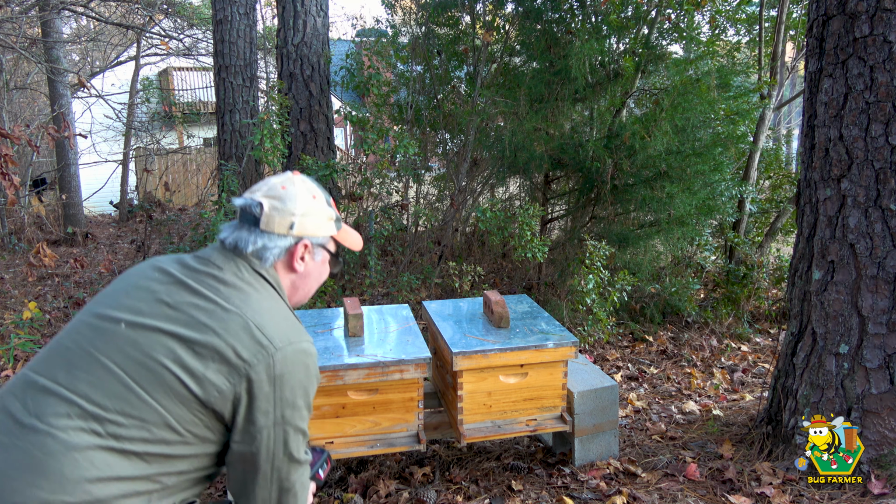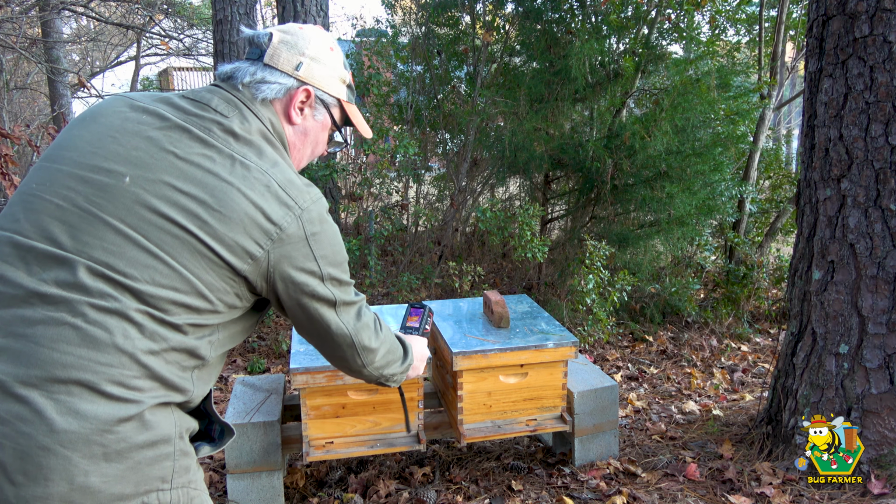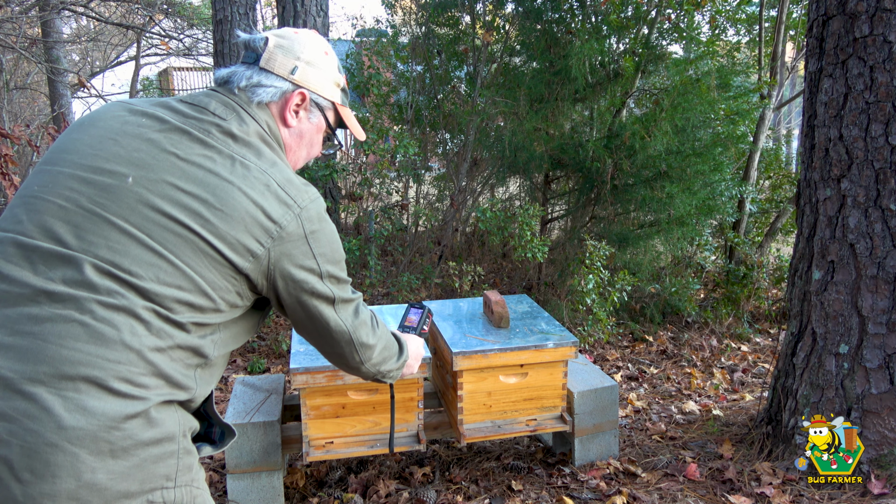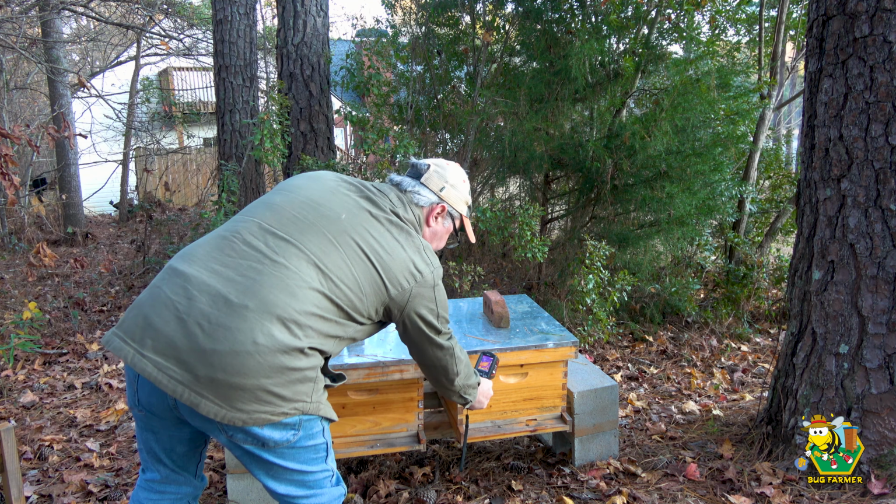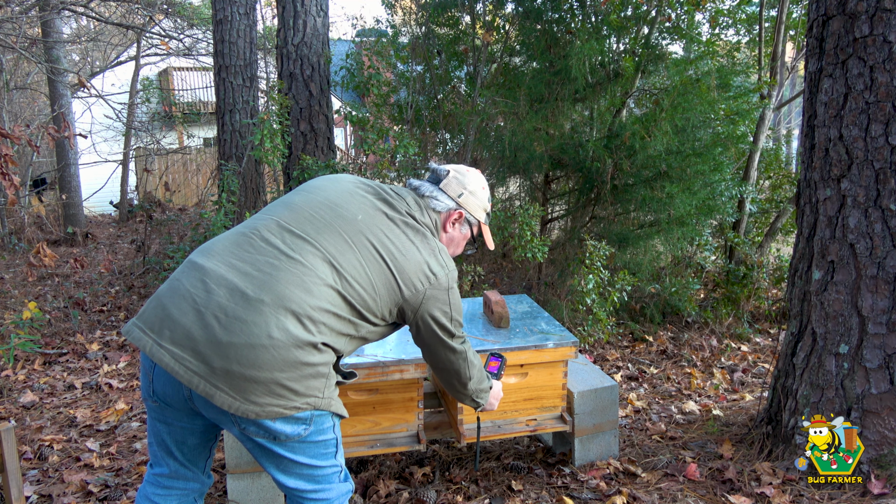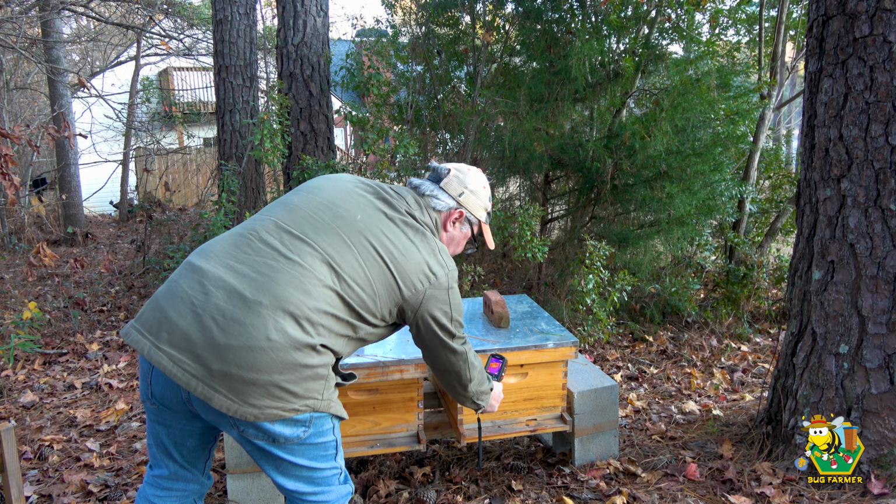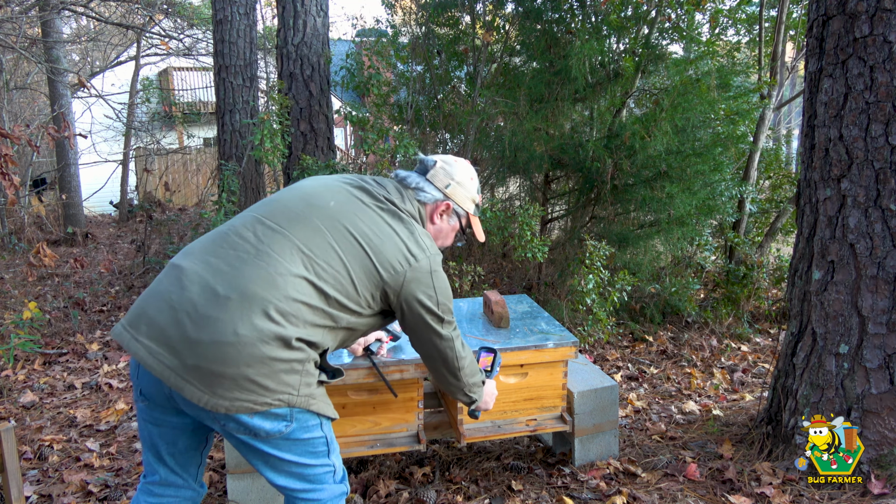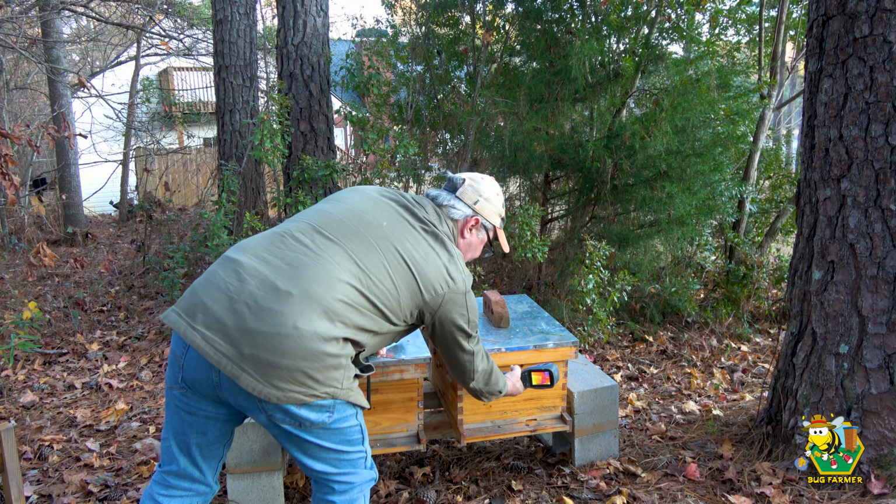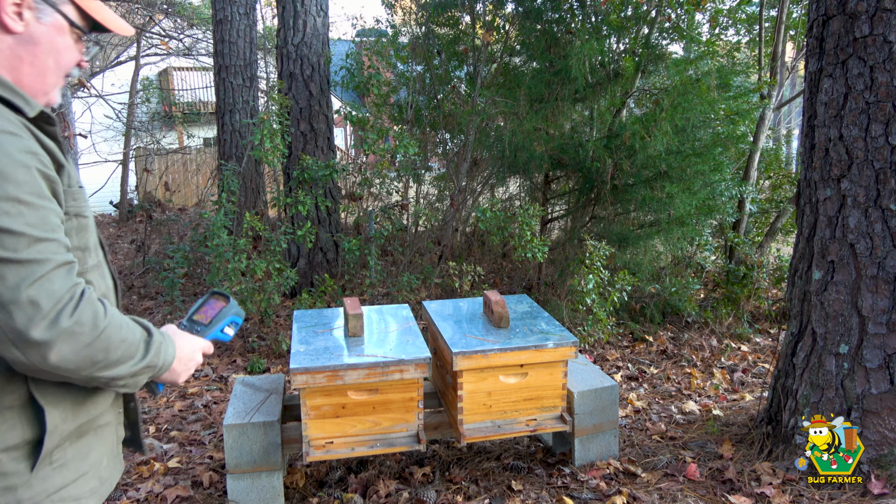I'm going with the top Don here. Let's see here, that one, 15.8, 16.7. Let me get closer. Not good. Maybe I'm not calibrated. Get closer with this one. Yeah, that's showing me 40 degrees right there in the handle. So we know that those hives are alive.